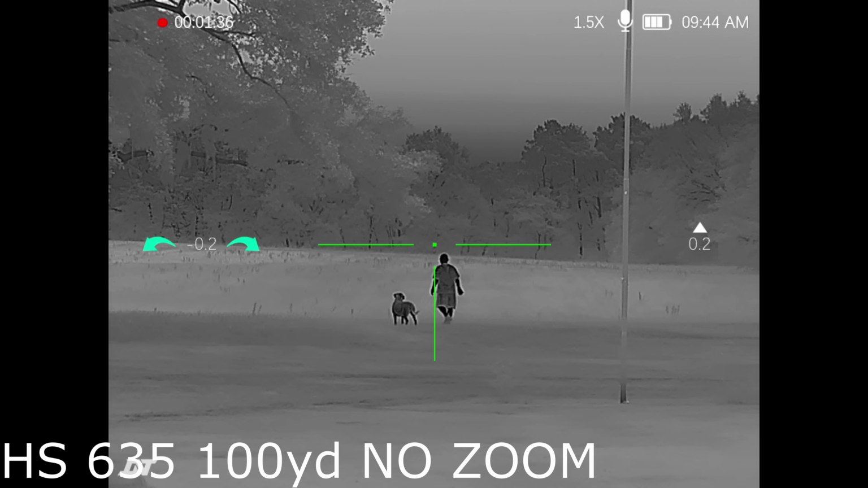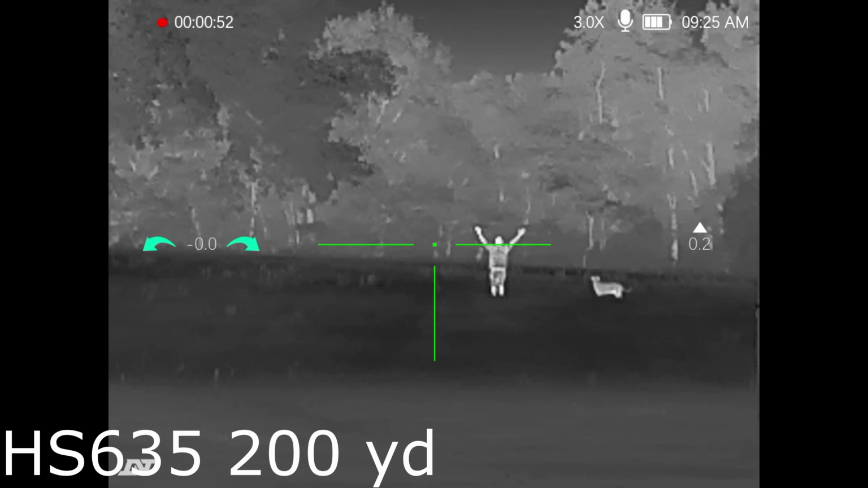We'll continue to walk off. I think we're heading toward 150 yards. You could easily shoot out to, I would say, 300 yards with no zoom. Don't forget, you can also do a picture-in-picture on this scope as well. I don't have it turned on right now, but you can have a zoom up top and then your big picture, no zoom. Now I'm zoomed in 3 power.